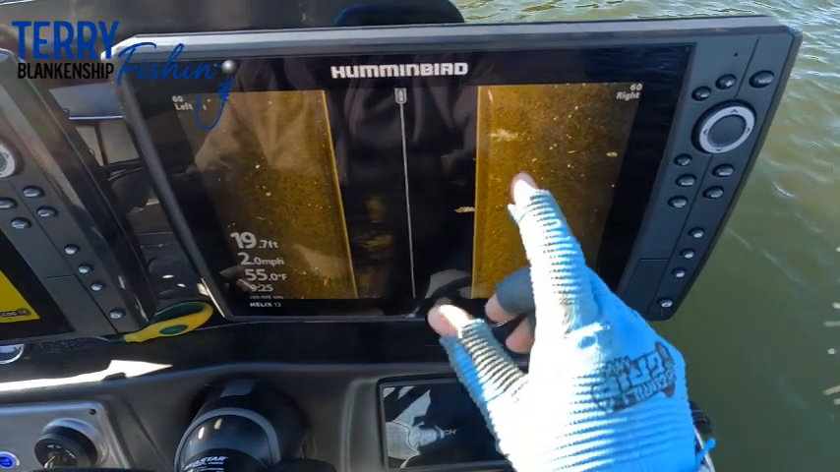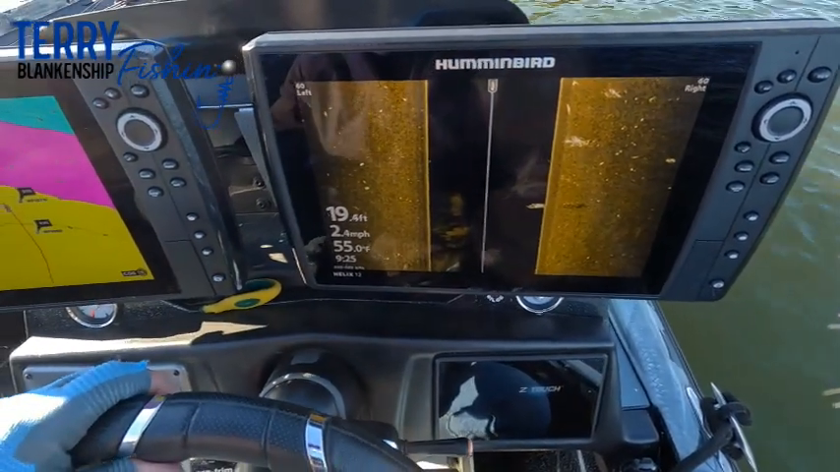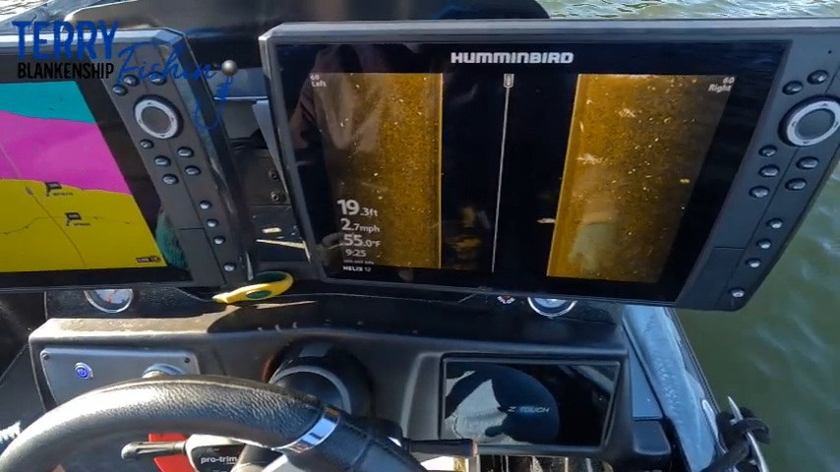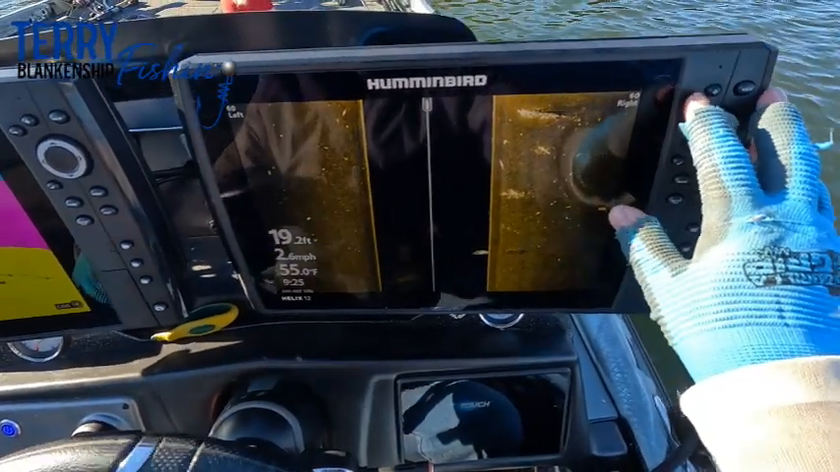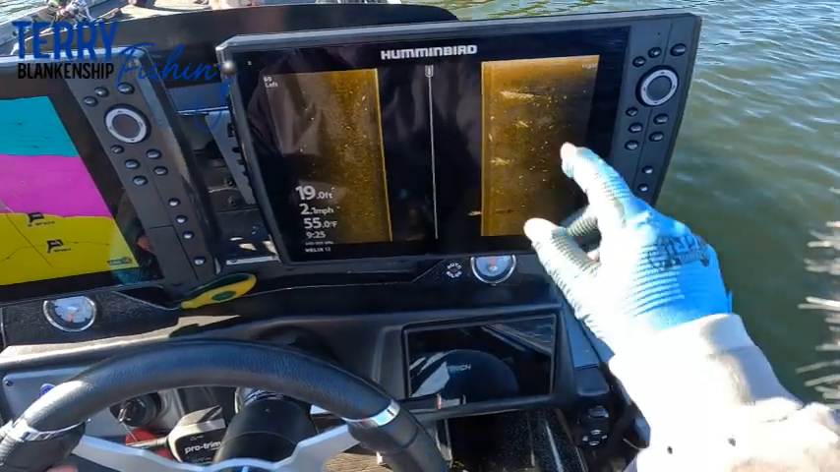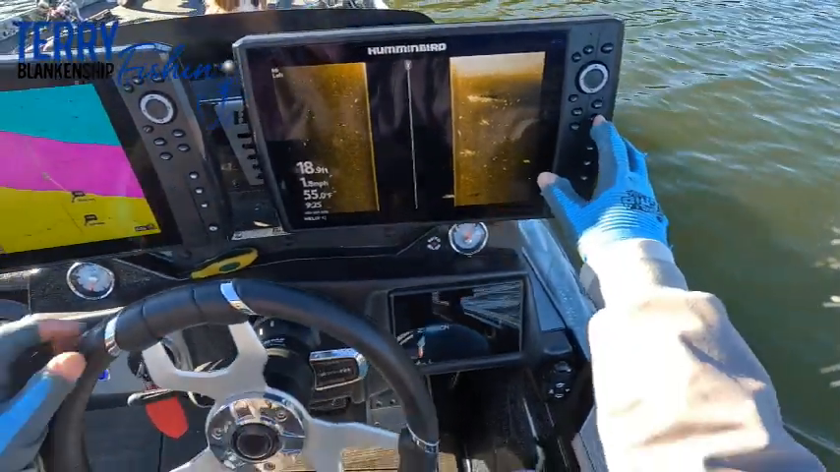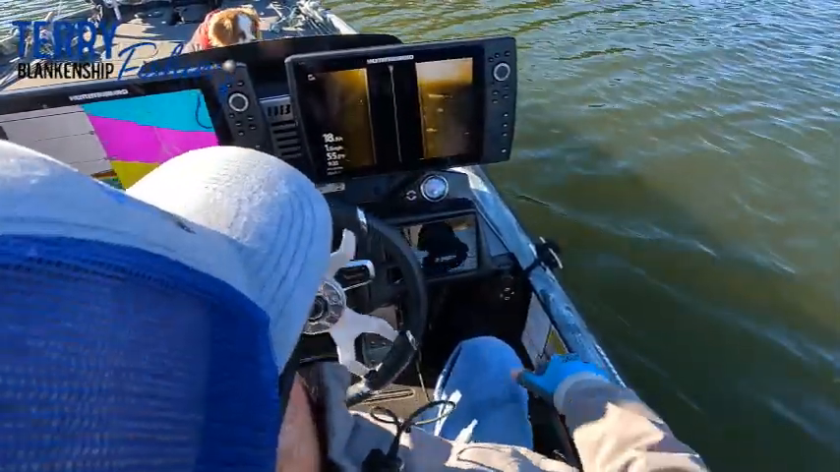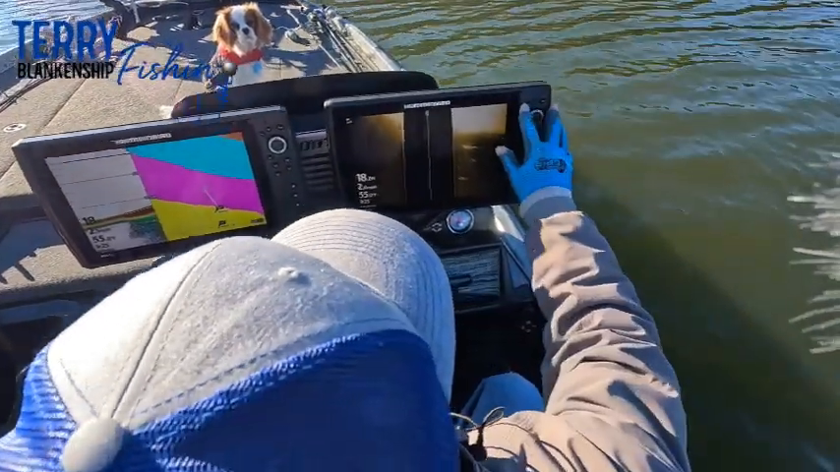I see a few fish in there, but it's just not loaded. I'm a little far away from them, but I think that, okay, here we go. Got it a little hot, so I'm going to back it down just a bit. You can see that there's a brush pile there with some fish on it, so we're going to look around a little bit more. I'm going to keep that spot in mind and try to get 2 or 3 spots in this general area to fish.